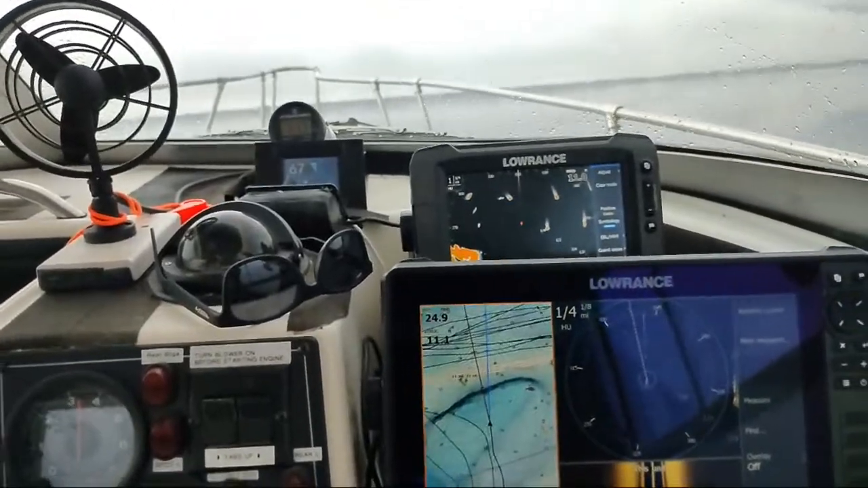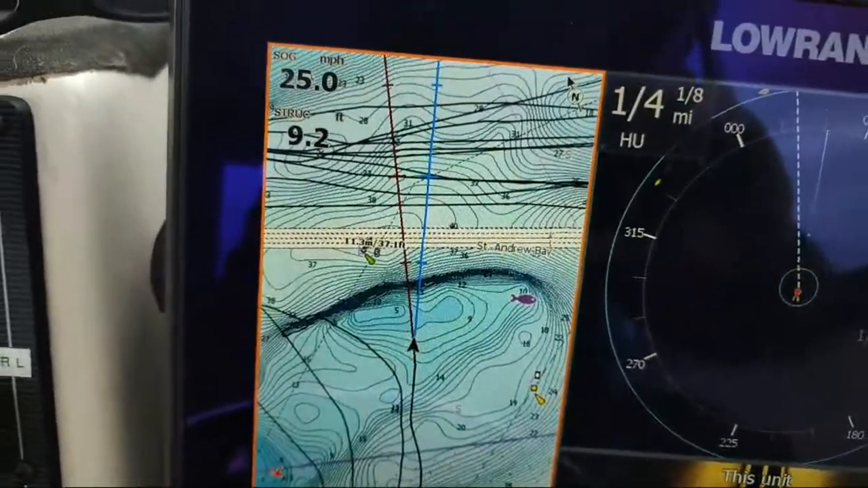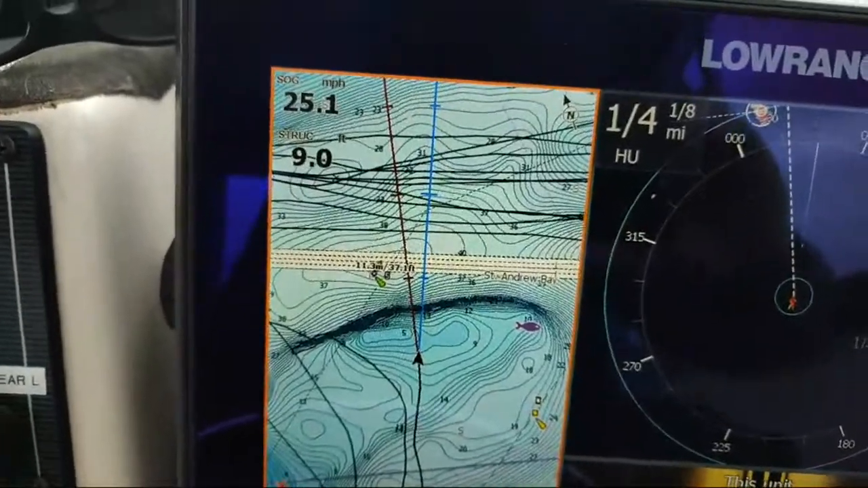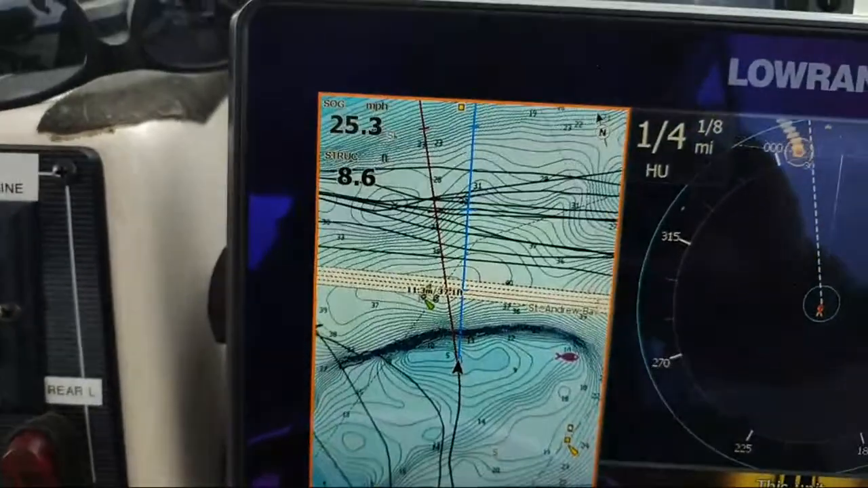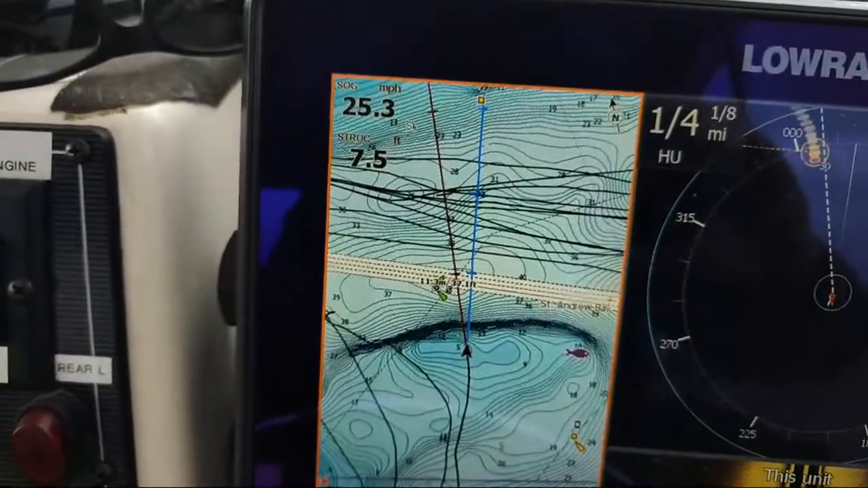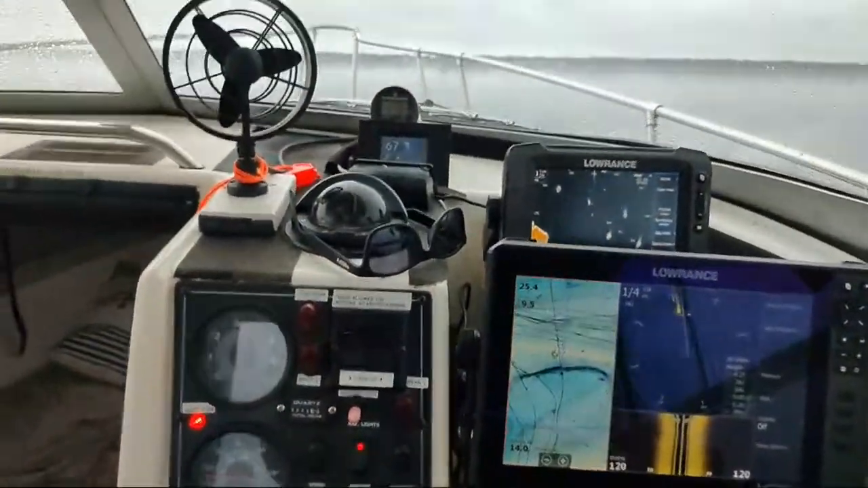All right, we're at 11 feet. Never got shallower than about 8-ish.